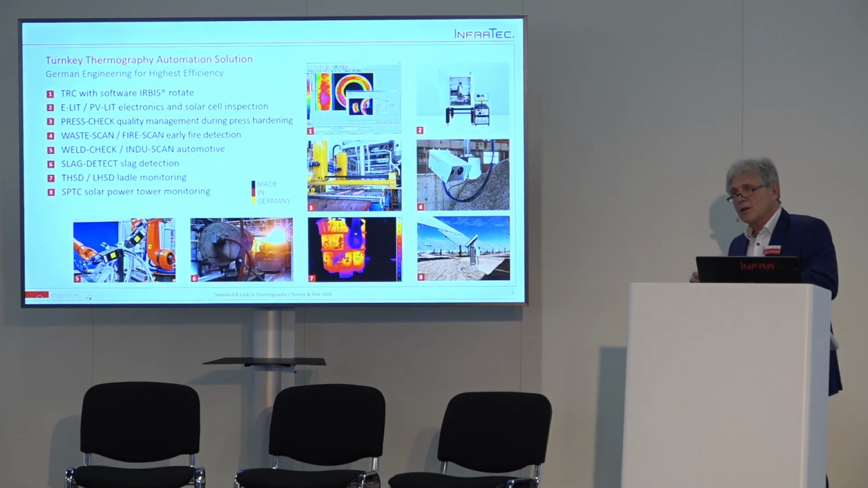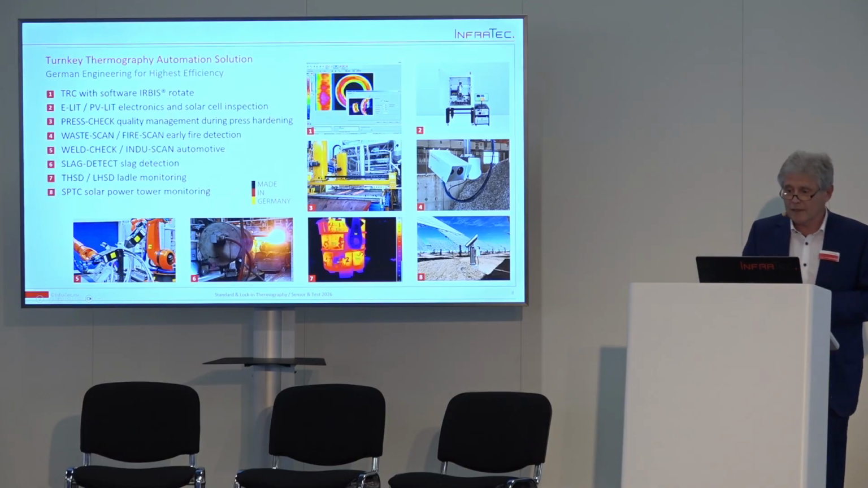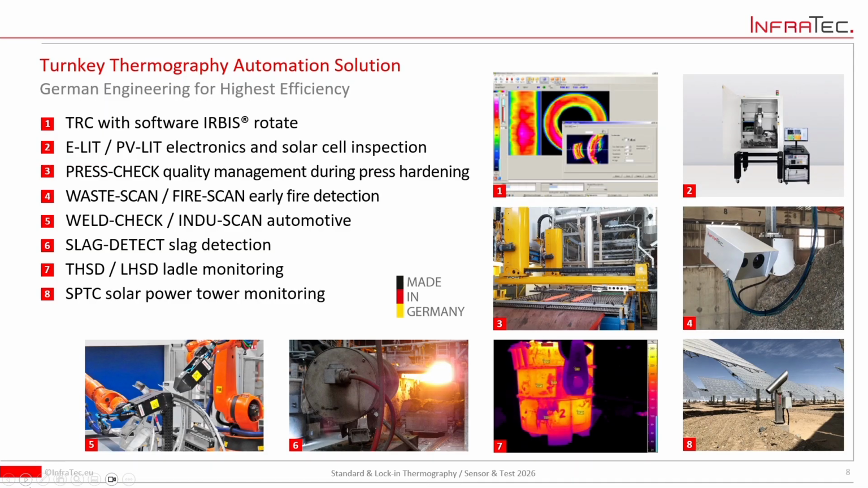But we are not only offering infrared cameras, we are offering complete solutions as well, for customers who would like to have a ready solution, not only the camera itself, they want to have everything. So we have a test bench for thermal routine check, for electronic lock-in, press check, waste scan for observing waste in waste bunkers, slag detection and so on. This is what we are offering and what we are doing as a company. So we are not only selling infrared cameras, we are doing a bit more.